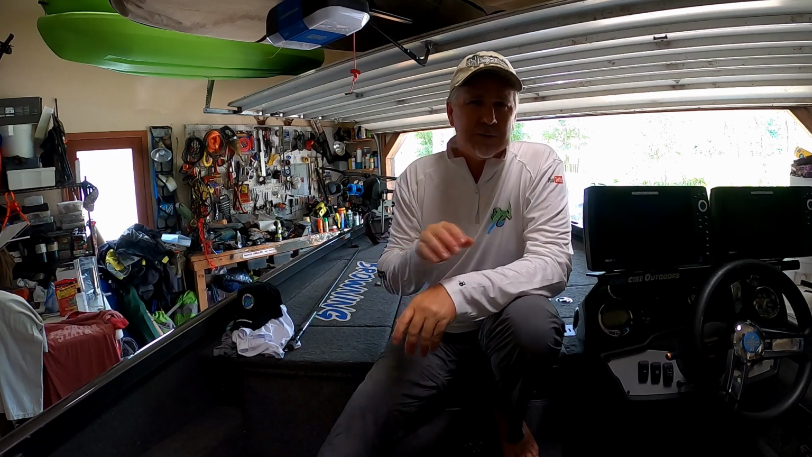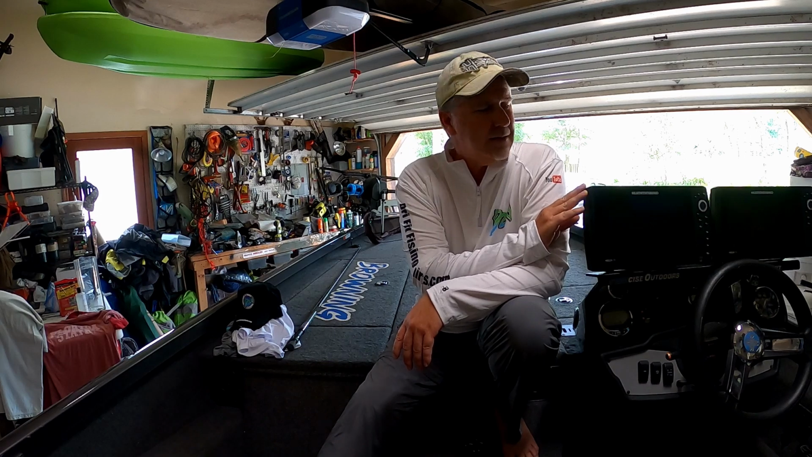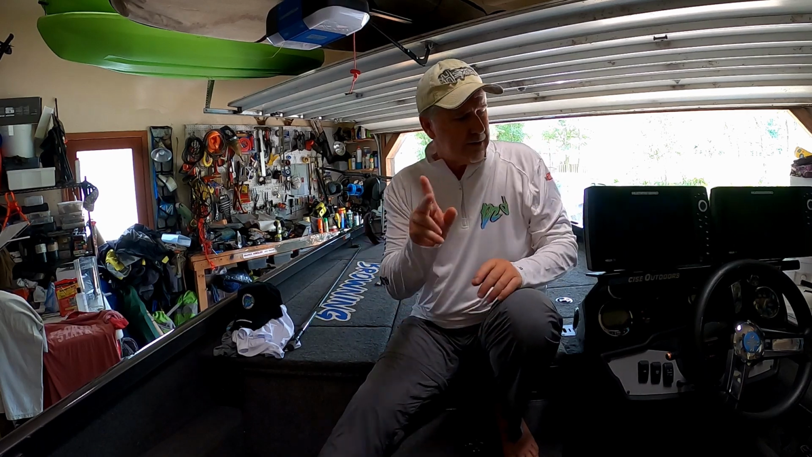When I get back out there next week and we show that, I'll show you guys the settings I use. I know I've had a couple people asking about the settings I use on my side scan. Guys, it is not fancy. I do not do any fancy stuff to get a clearer picture. There's a couple of tricks.